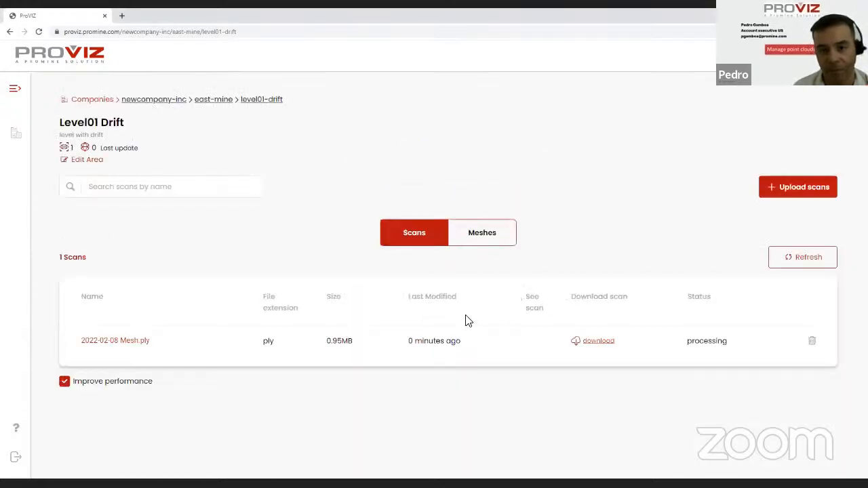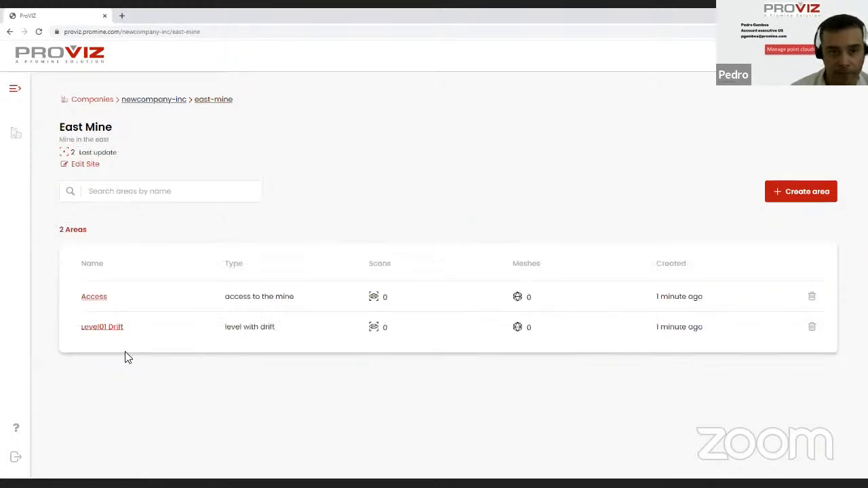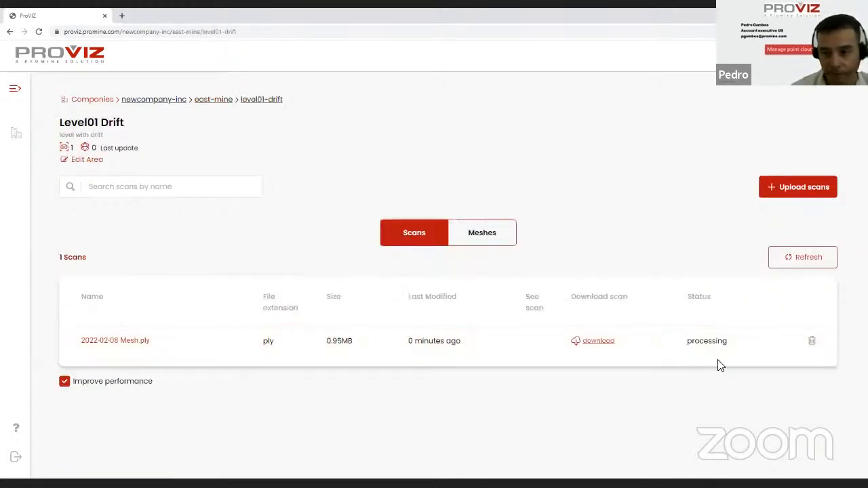Okay, once it's uploaded, now I can see that the file appears here and it's processing. We have to give it some seconds because it has to load all the information into the cloud. So we can go back to mine, back to level drift. Okay, let's wait a second for it to stop processing the information.